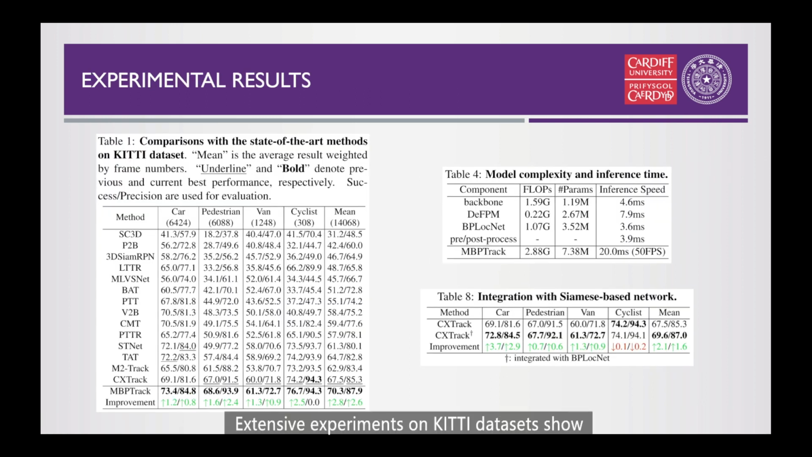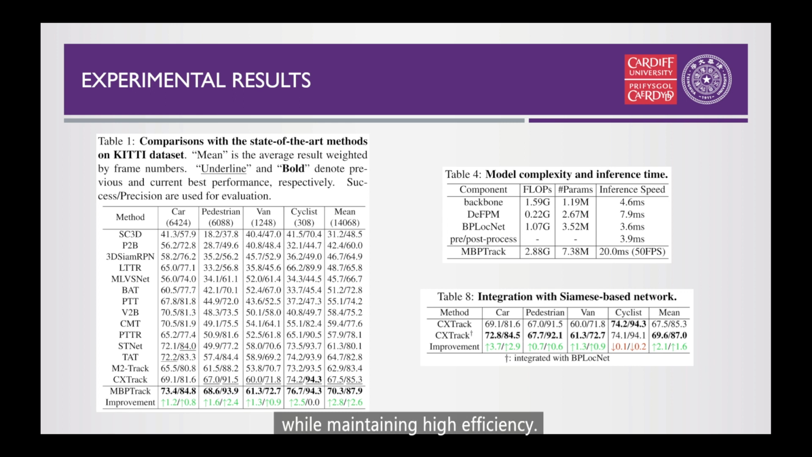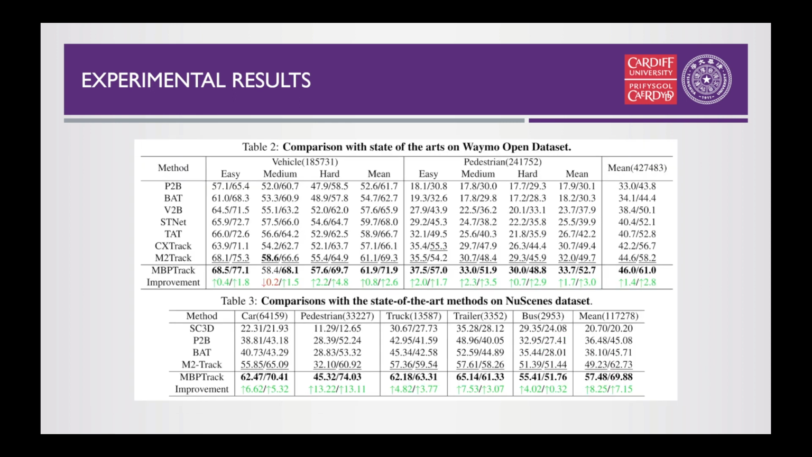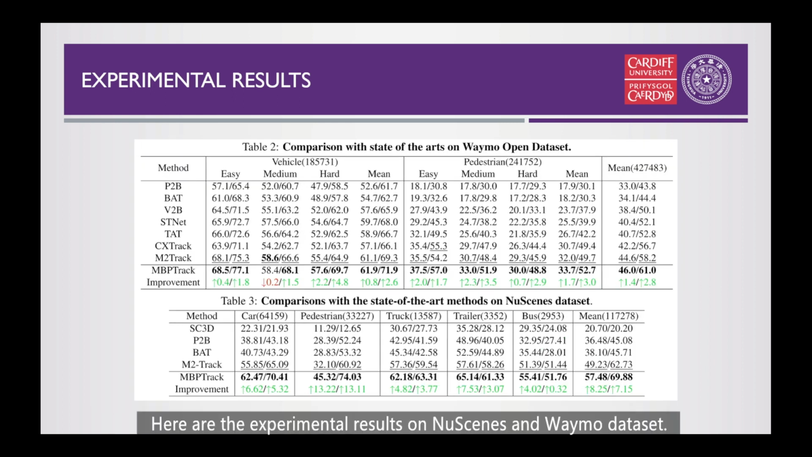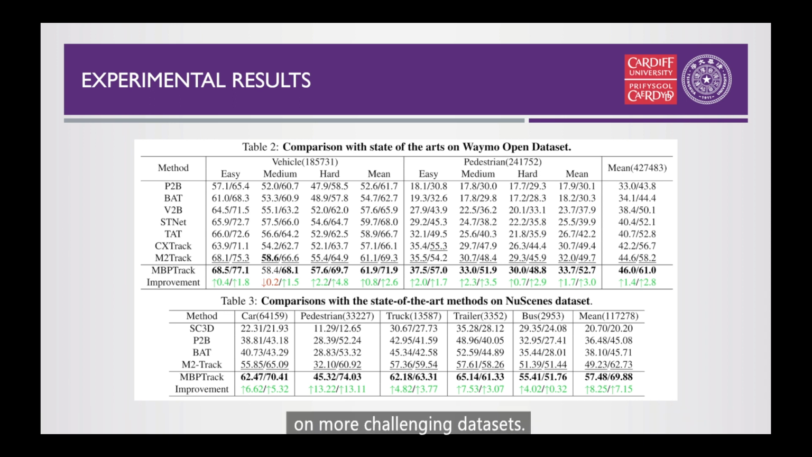Extensive experiments on the KITTI dataset show our method surpasses previous state-of-the-art on tracked targets of varying sizes while maintaining high efficiency. Here are the experimental results on nuScenes and Waymo Dataset. Our method achieves a consistent and large performance gain compared with previous work on more challenging datasets.